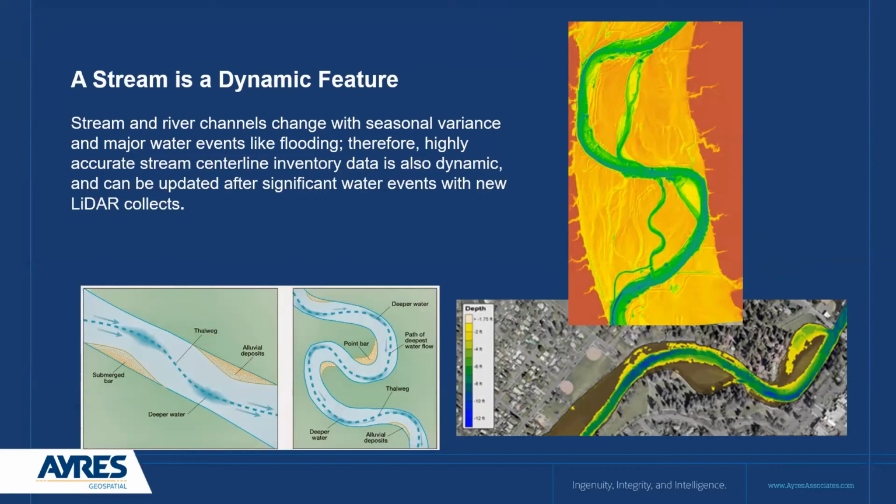The first go-around may be the most effort, but with every subsequent LiDAR collect, you can continue to update areas of known concern, areas of erosion or deposition, or management areas that need updated line work.